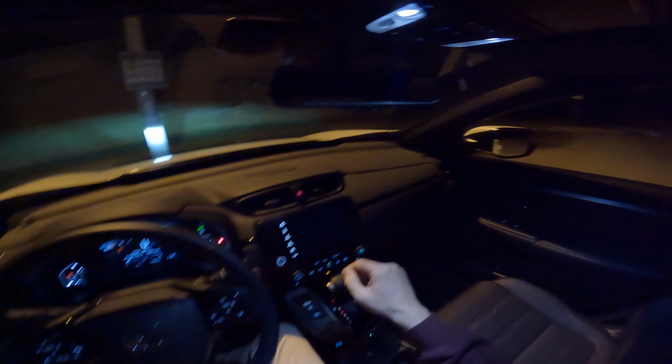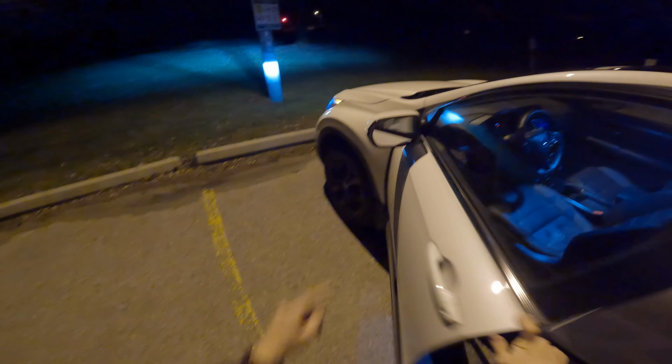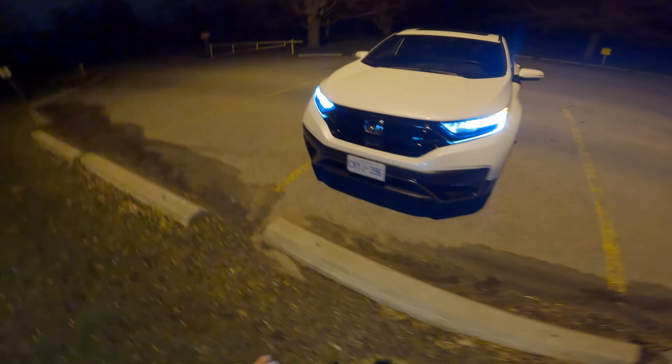Before we get started, let's just take a quick look at the outside so you can see how the CR-V looks. Yes, it's white. The Black Edition doesn't mean it's the color black, but you have black accents everywhere. So first of all, of course, the headlights.